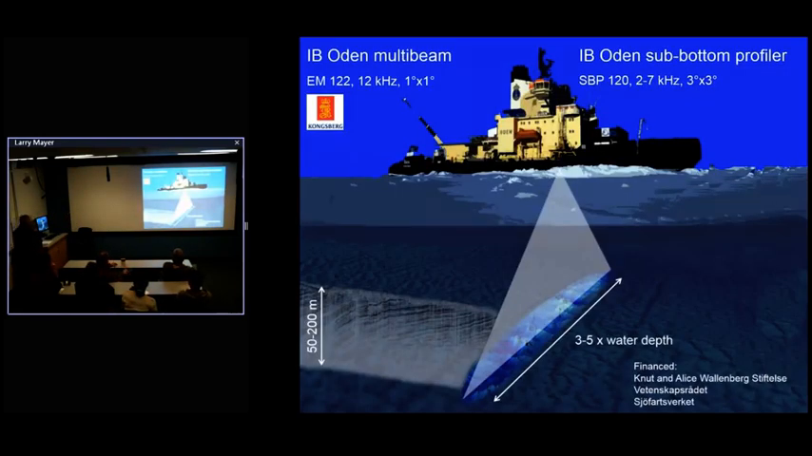Okay, so let's start looking at some of the results. Again, the multi-beam, which is the EM-122 system. I'm not going to show you any sub-bottom profiler records, but they have a very interesting system on the Oden. It's an 11-channel multi-beam sub-bottom system. Nobody has quite figured out what to do with the 11 beams. The idea is that, in theory, you can see the 3D surface all at once, but it hasn't quite been figured out yet. So most everybody just looks at the center beam, but we might have people looking at that. We have that data available to look at.